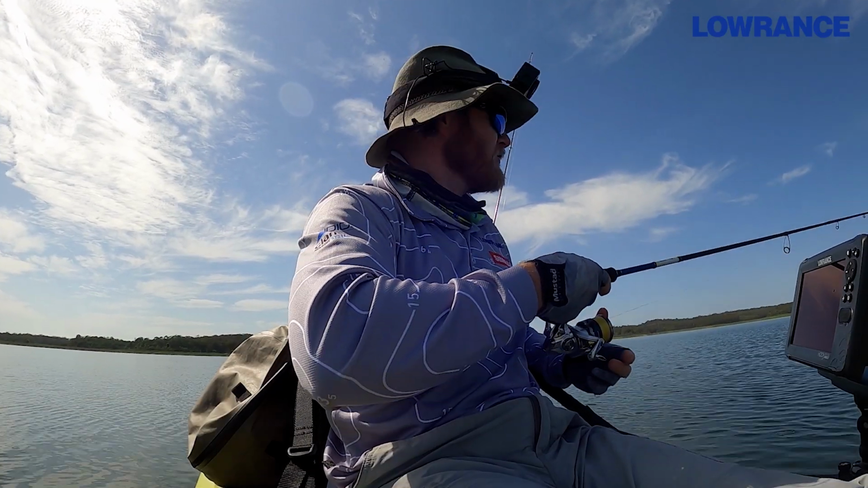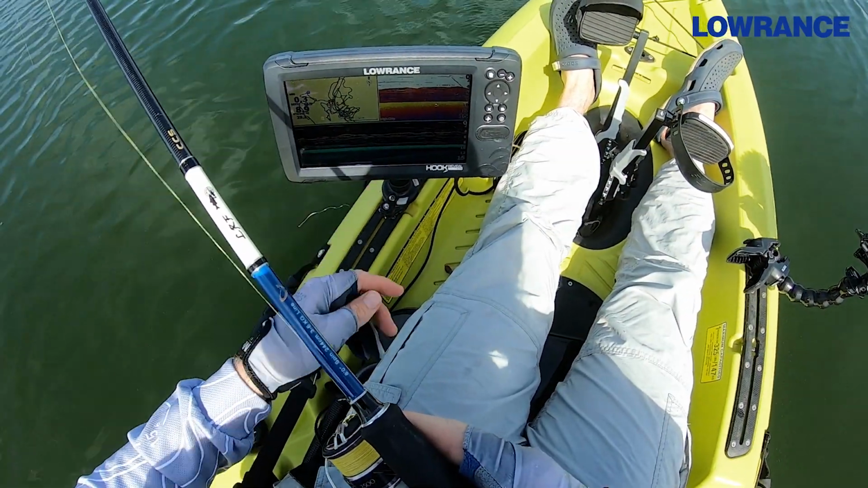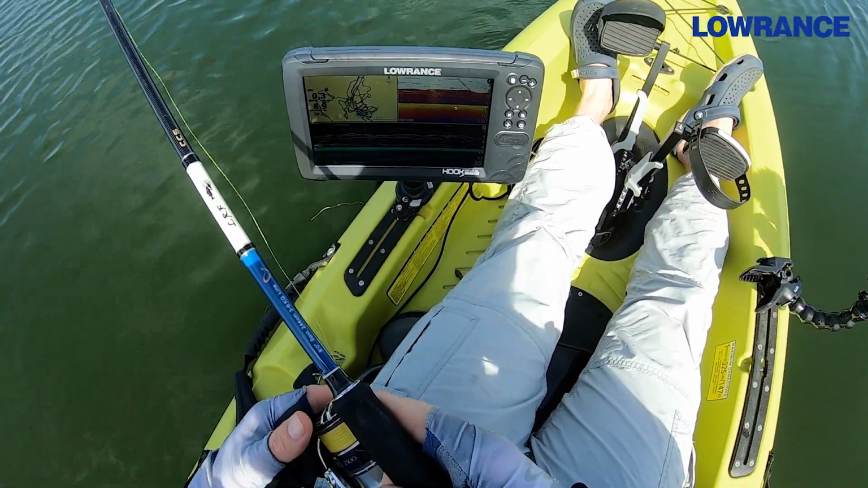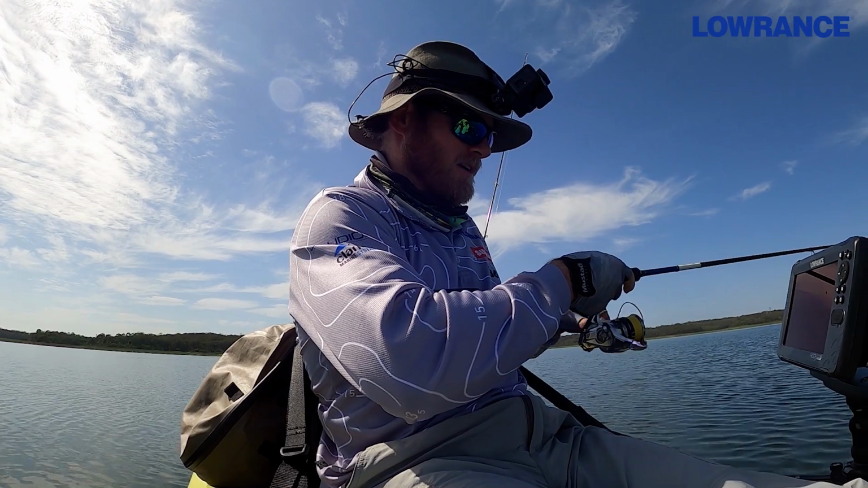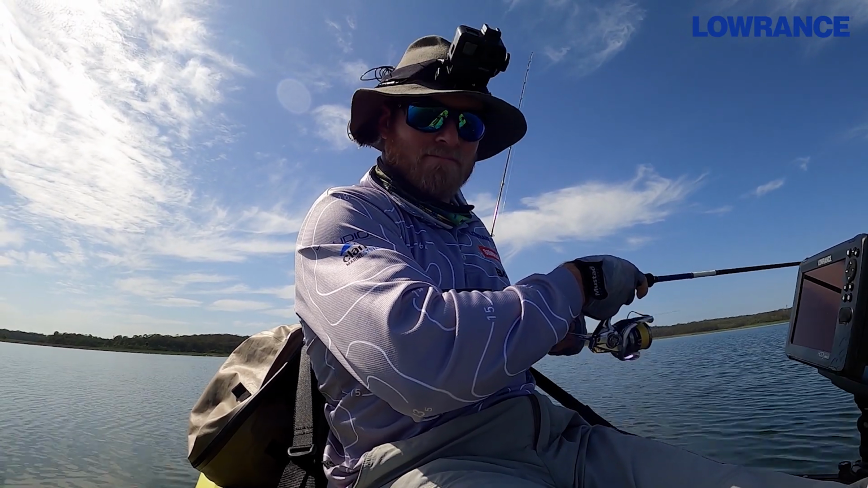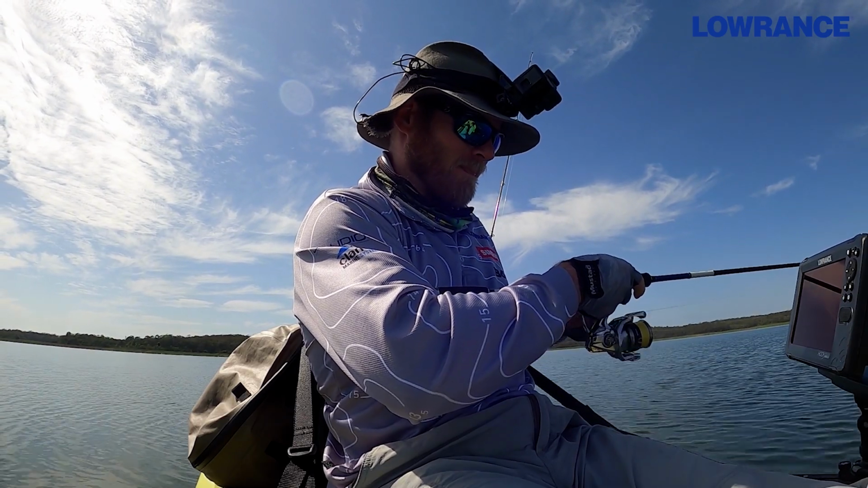Righto, so I've marked a school of fish here. I just tied on a little vibe. I can see them showing up on 2D and DownScan with the FishReveal. They're showing up nice and clear. There's a heap of fish there. See if I can't put the hooks into one. This sort of technology, finding the fish is easy. Catching them, that probably proves to be the hard part. We'll see how we go.